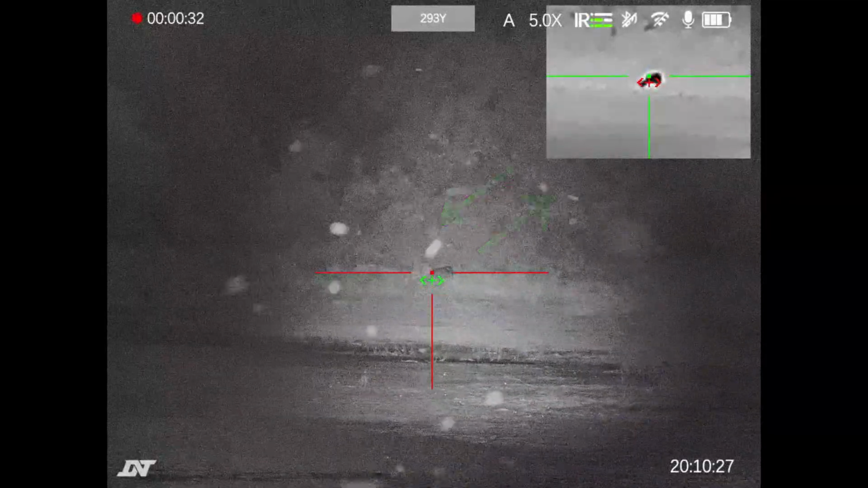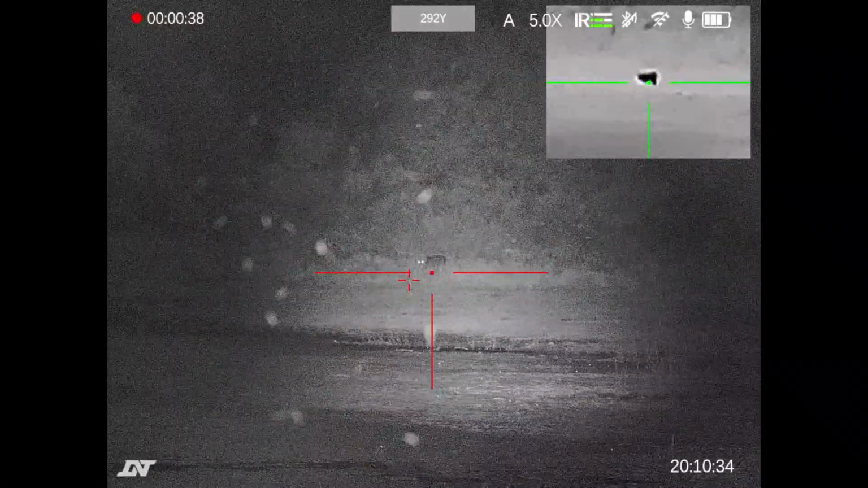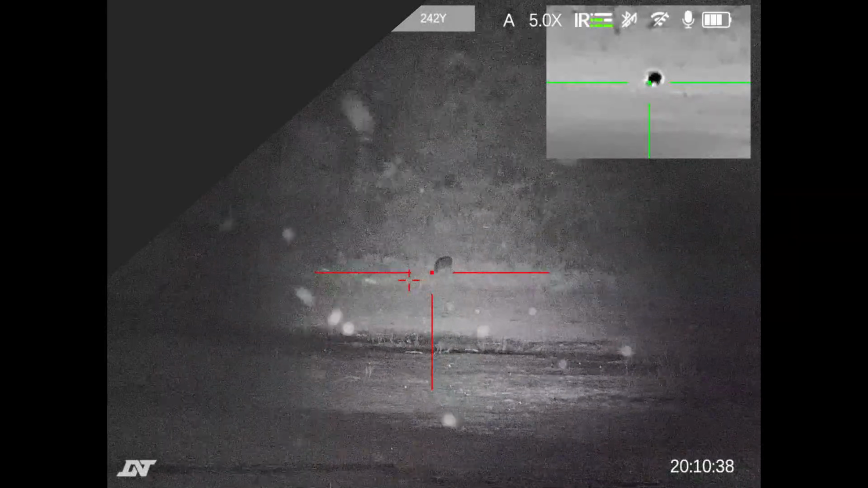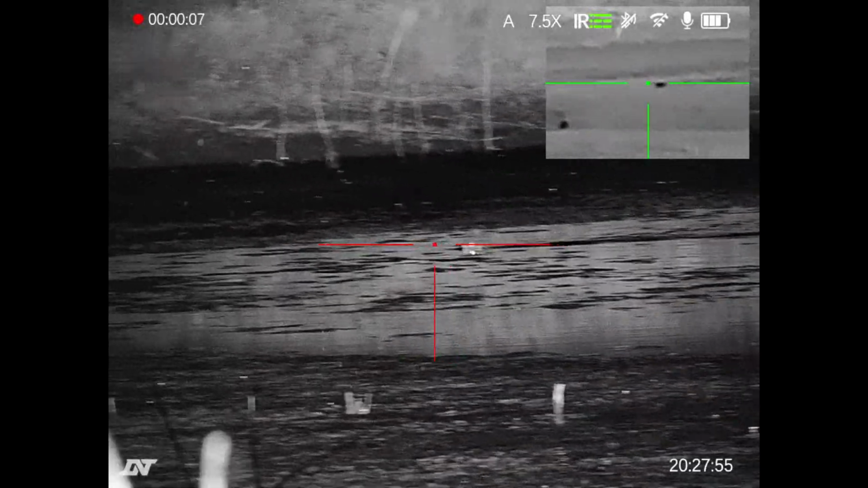I can actually switch between the screens. I'm not going to do that here, but I can have thermal on the big screen and night vision on the small screen. And if I want, I can move the picture-in-picture all the way to the left-hand side, which I've seen some people do. But I find, being right-handed, that when I peer into my scope, the top left portion of my screen is the part of the screen that I see least well. So I've moved it over to the right-hand side.